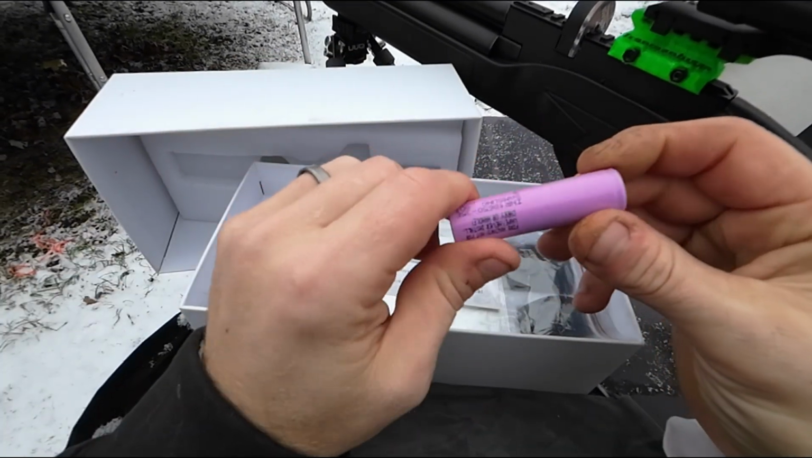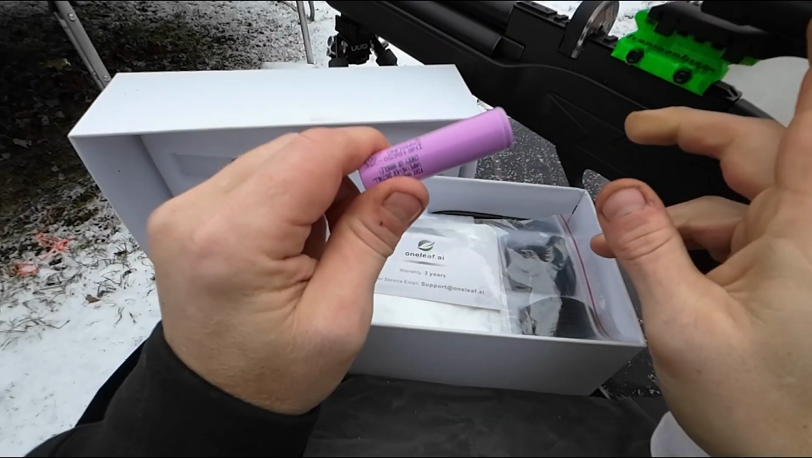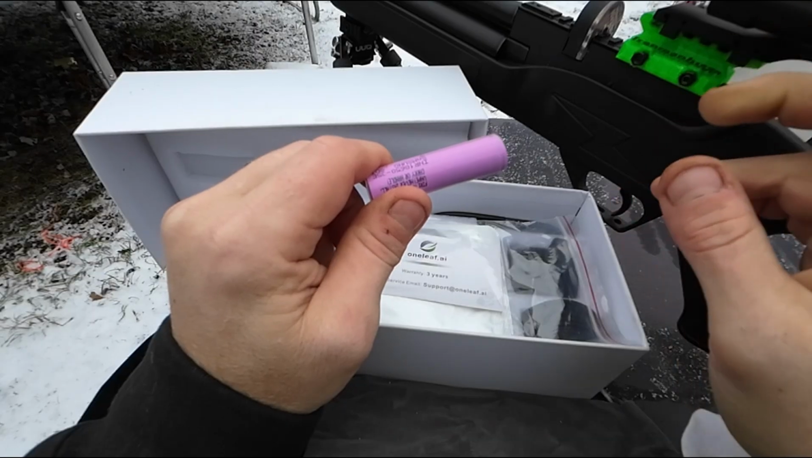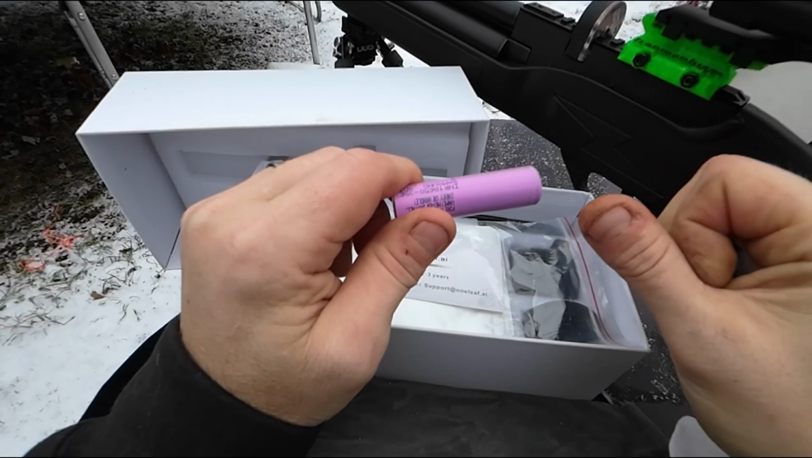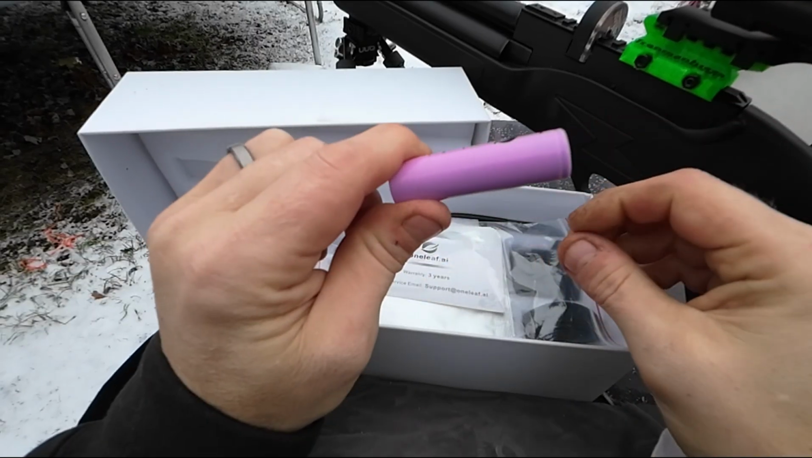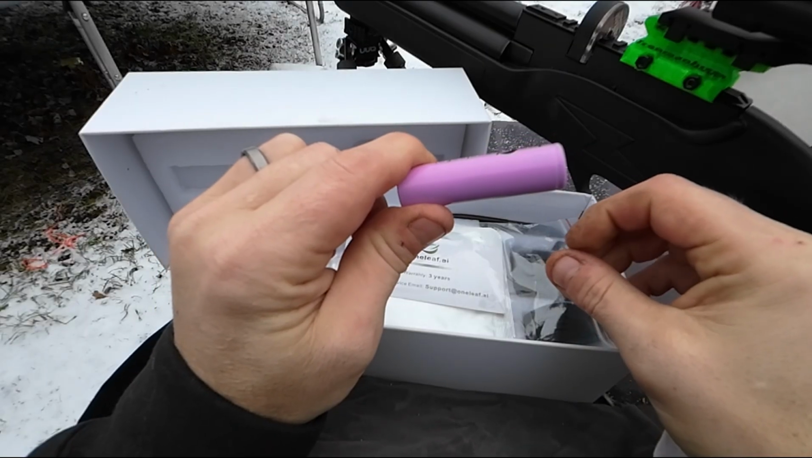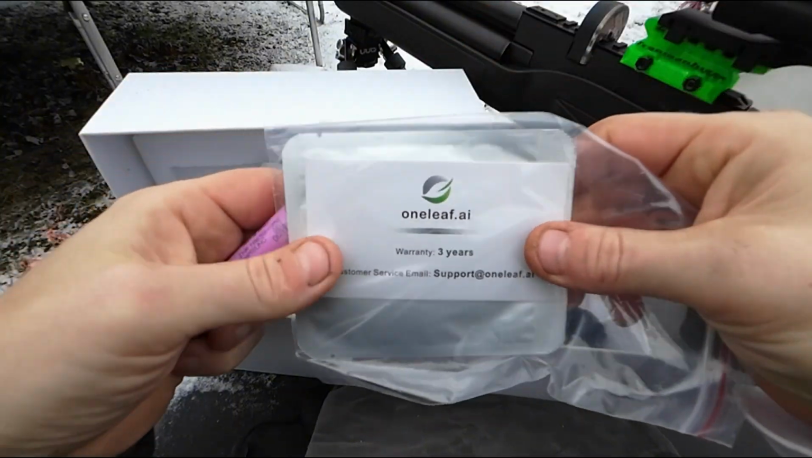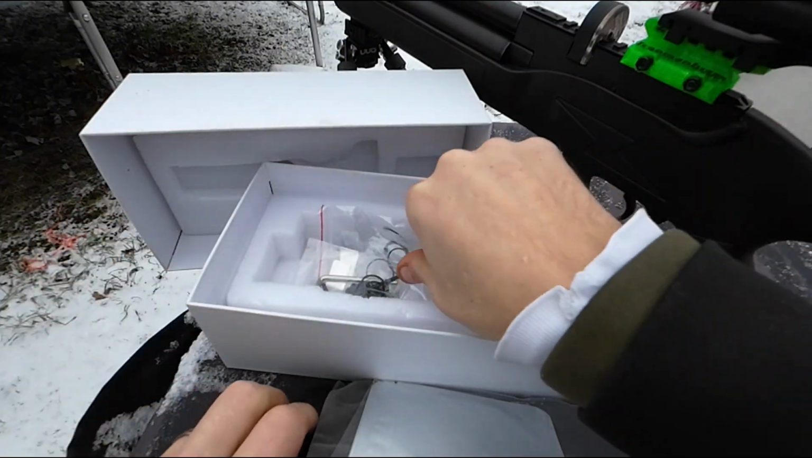It uses 18650 batteries. So it does have a charge port on the side. You can charge it via the camera at the same time and the scope. Simply plug it in. Or just carry a couple 18650s with you and you can just pop them out and change them on the fly. Very convenient. I like that.